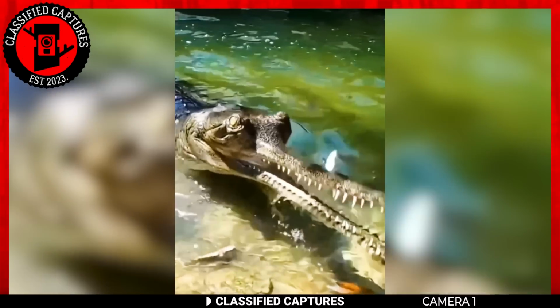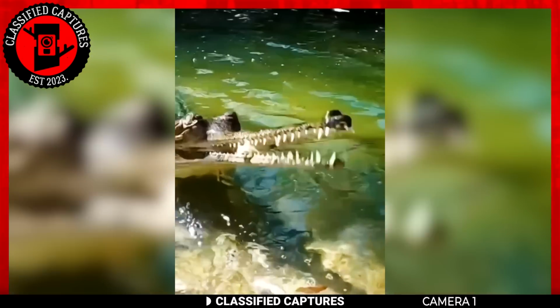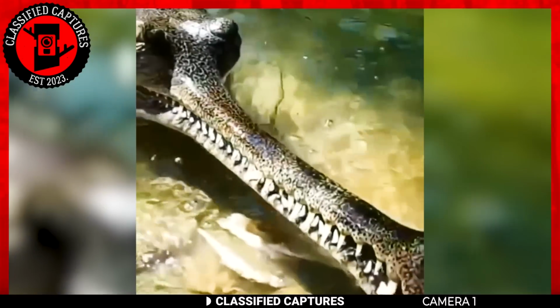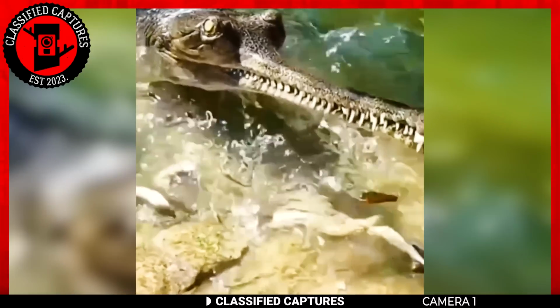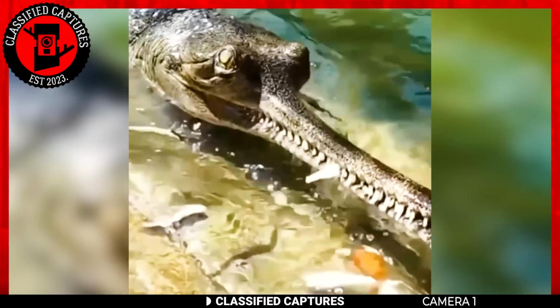This particular species, scientifically known as Gavialis gangeticus, have long, slender snouts which distinguish them from other crocodile species. Their distinct thin snout, which can be up to 2.5 meters or 8.2 feet long in adult males, is filled with interlocking needle-like teeth that are well suited for catching fish.